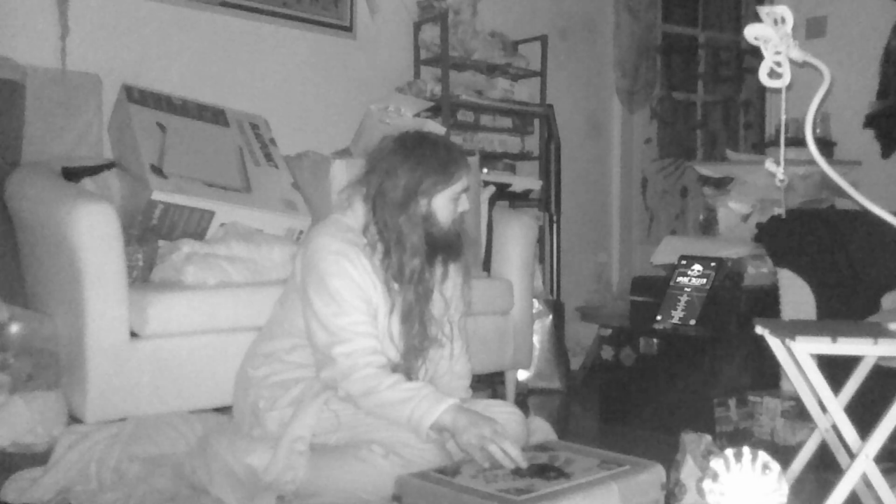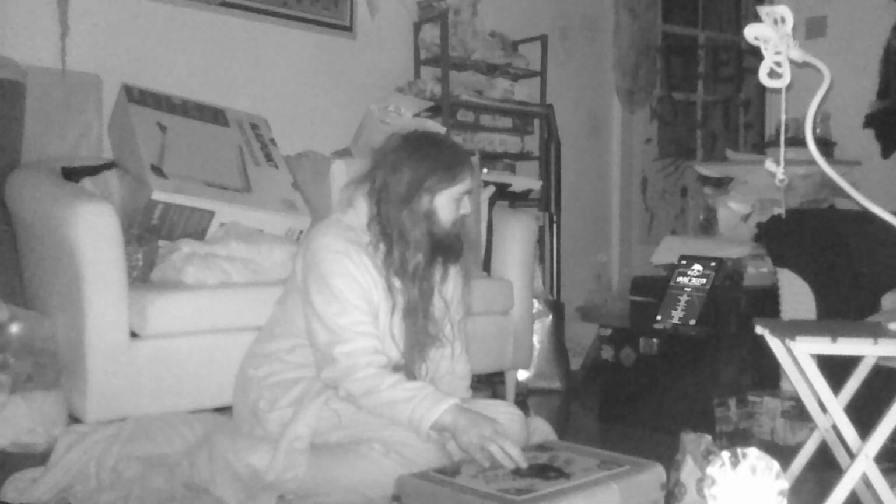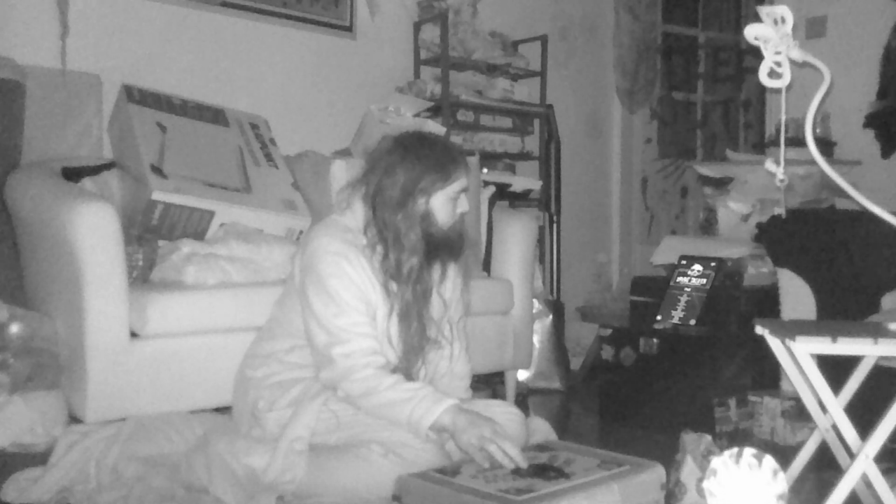Full. Pull? I thought I said full then, and I was like, oh my god. But no, it's pull. You can pull the key. Pull the key, make it swing.